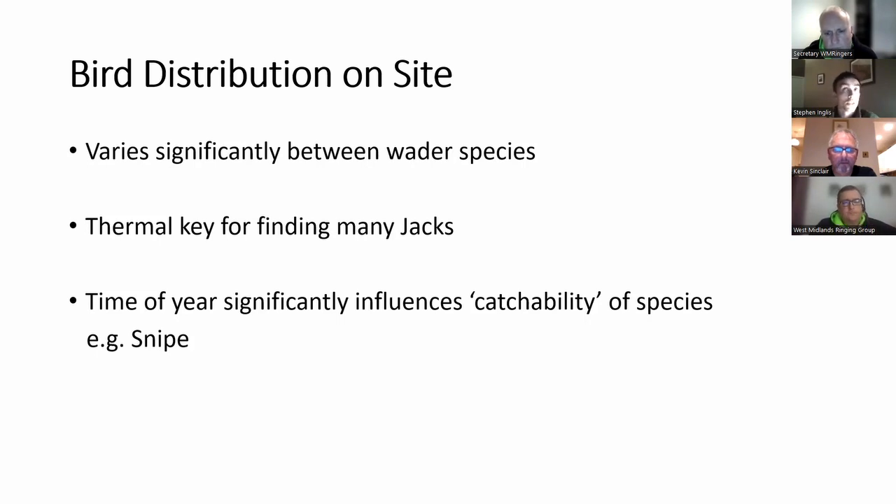When we were using the binocular and lamp or torch method, woodcock eyes are relatively easy to pick up, and the binoculars allow you to pick out some of the smaller species. Occasionally we would find a skylark or something by eye shine, and the jacks are a wee bit easier than a skylark.